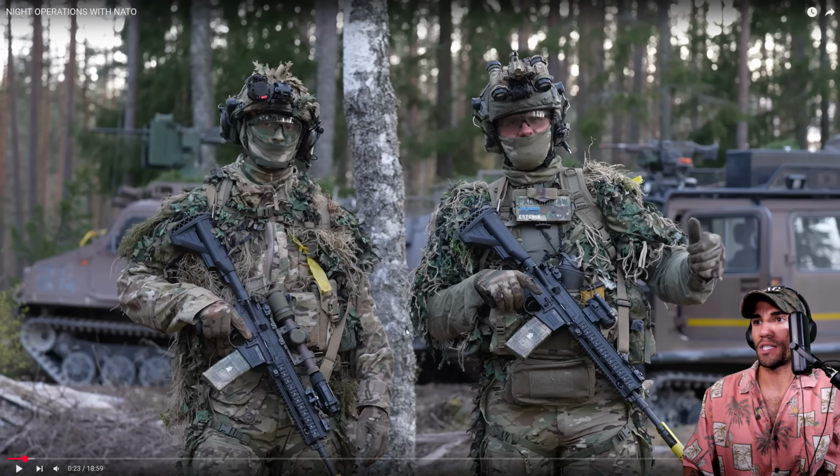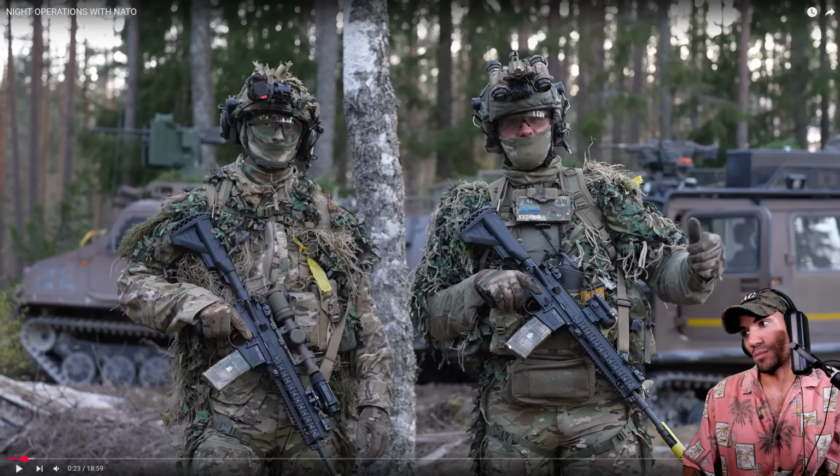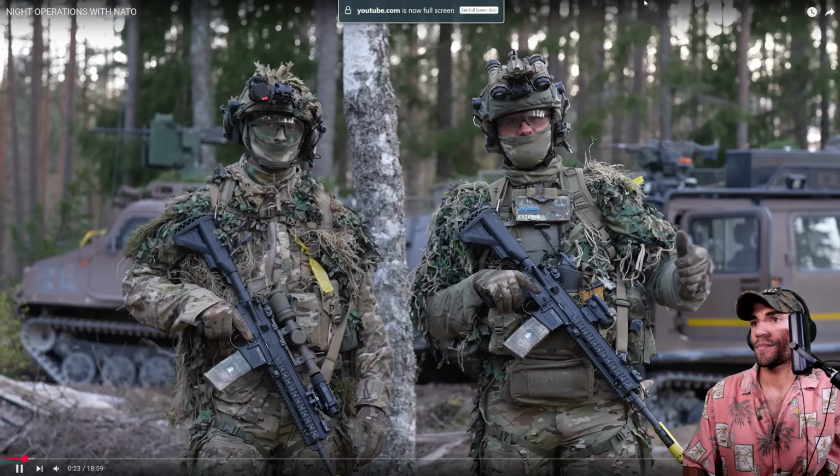Hedgehog. Okay, real quick, I know they're doing the background. I know I said I wouldn't pause too much, but let's just appreciate the kit that these guys have. Some really solid rifles. He's got an LPVO with maybe a thermal or something there, and then they've got an Aimpoint red dot maybe, or something similar. Really nice setup.